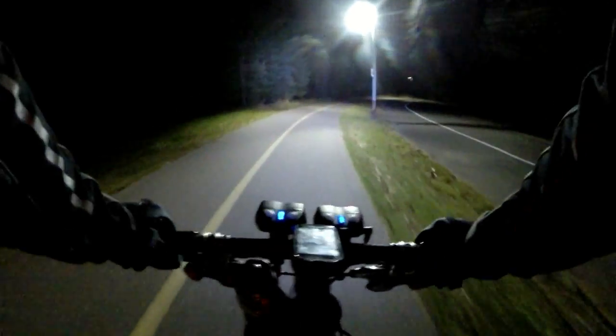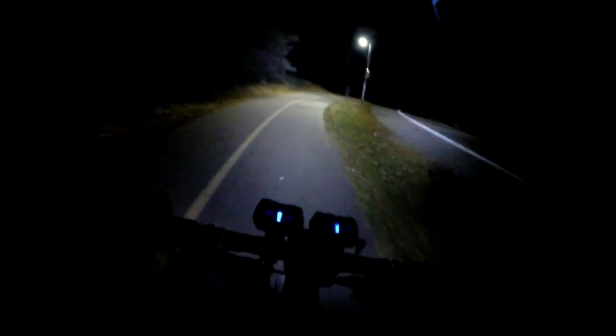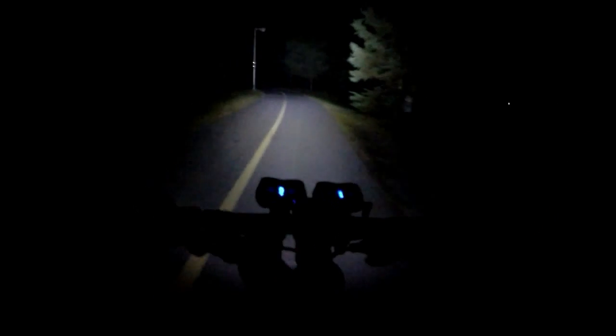So we're about to go through a new section. This section here used to go down and connect to the road, and then you'd have to follow the shoulder. Now they built a new section of actual path through the woods. They have the light poles up, but it's still not lit. So it's a fast downhill in the complete dark. So we'll have some fun.